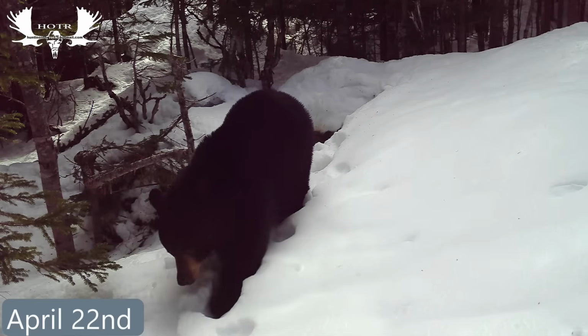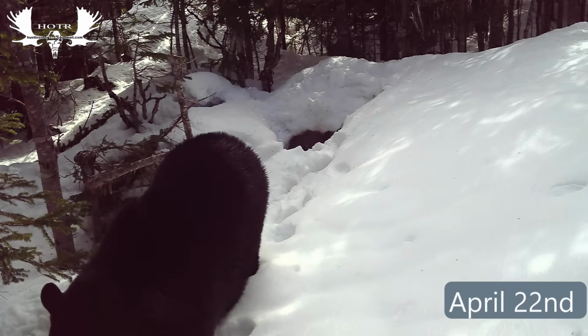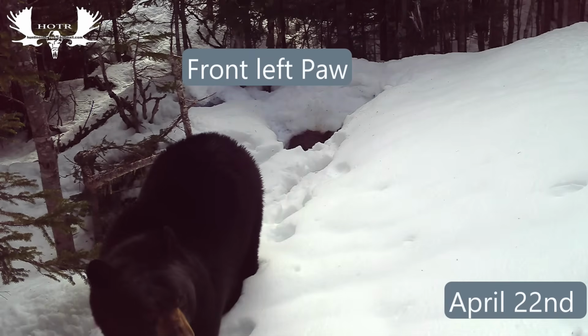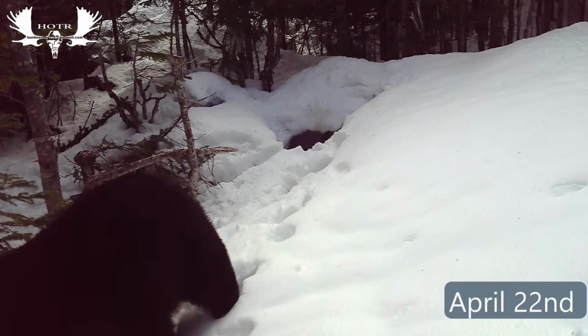It's a little hard to see, but if you look closely, you can see how he's limping, and he's walking on the back of his left paw. Instead of using the pad to put on the snow, he's using the back of his paw. It's either deformed or broken or something. I'm not sure what's going on.